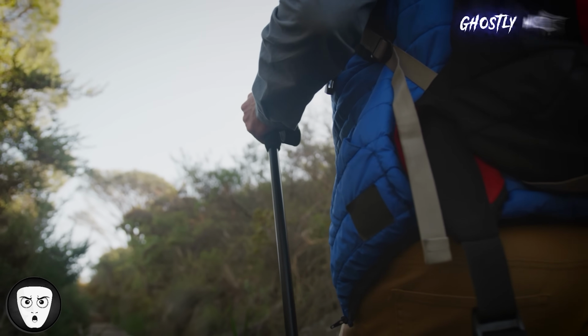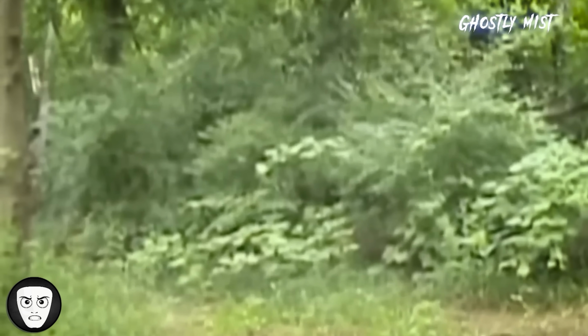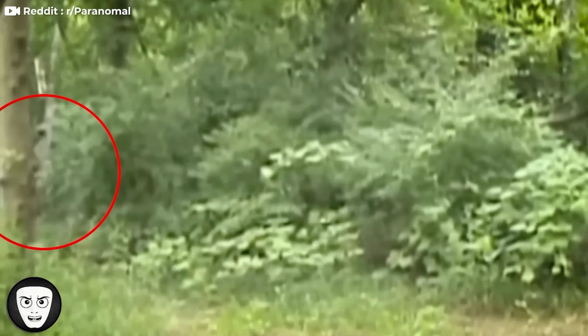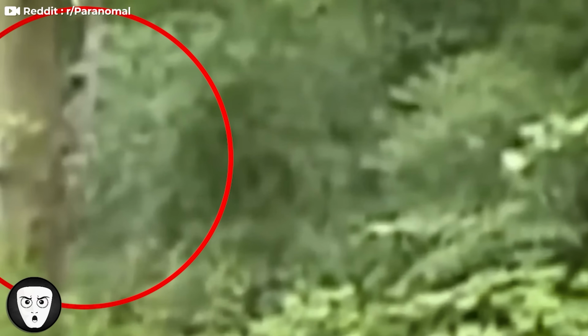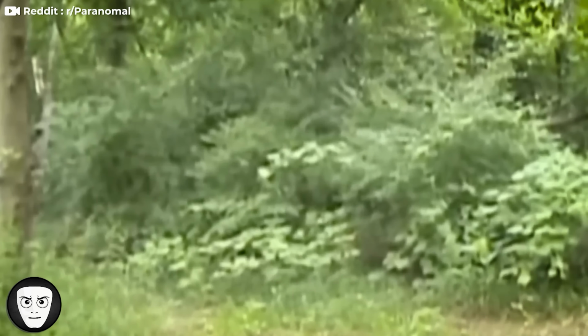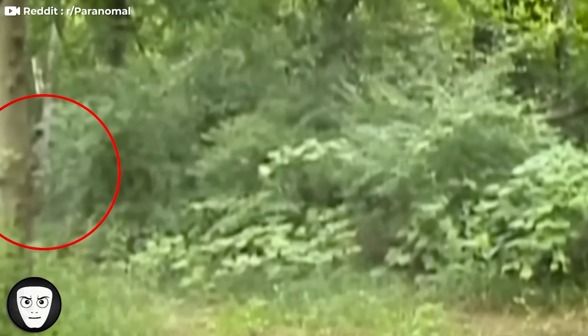A person hiking on a forest trail was filming their walk when something unusual appeared near a tree beside the path. In the footage, a small whitish shape can be seen forming in the air, almost like a faint mist, taking on a figure-like outline. It only lasts for a few seconds before quickly fading out of view, leaving nothing behind. The hiker didn't seem to notice it at the time of recording.